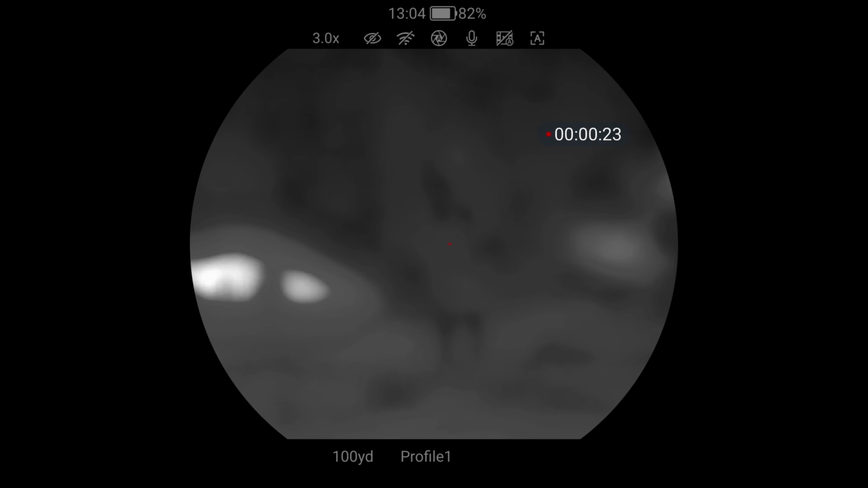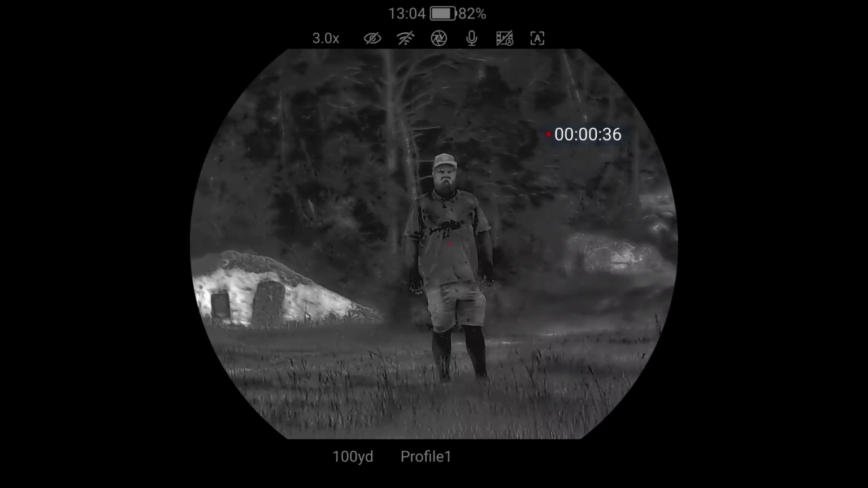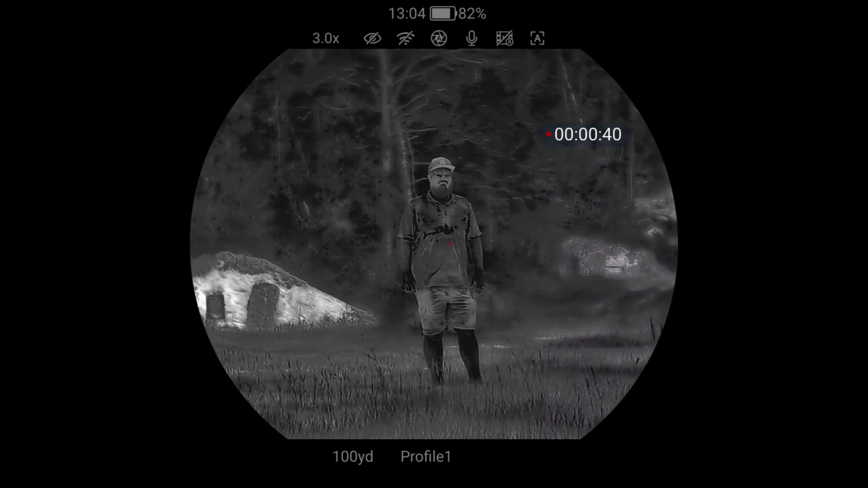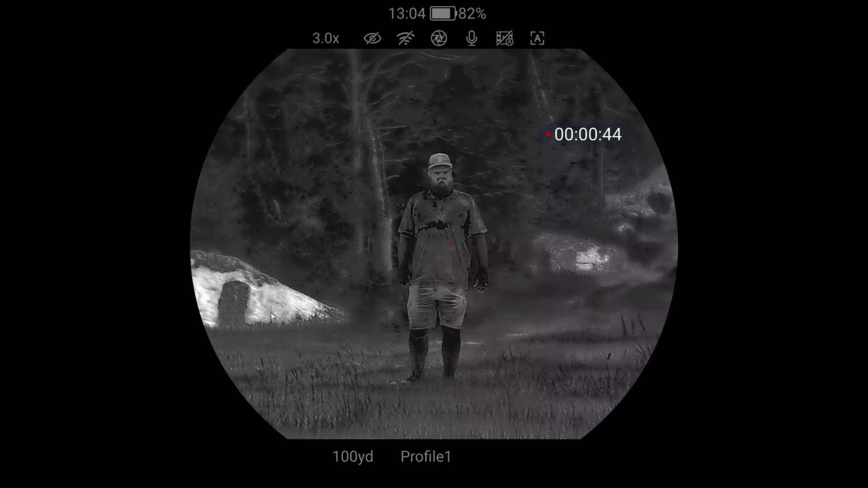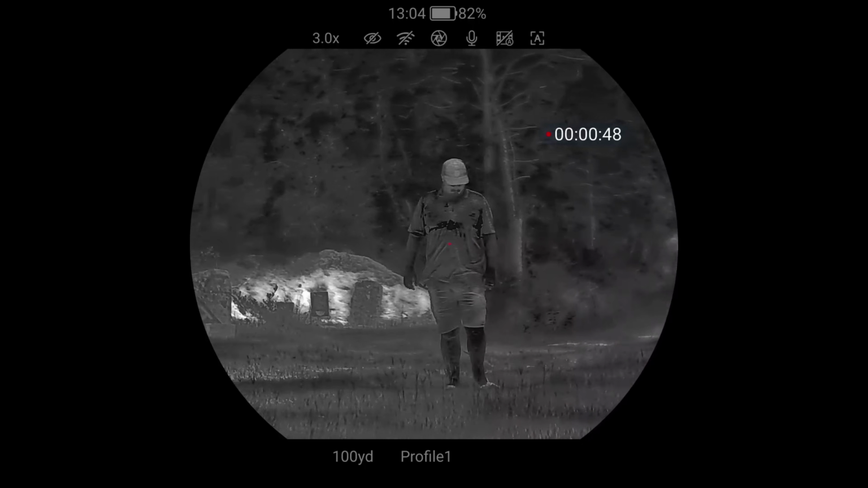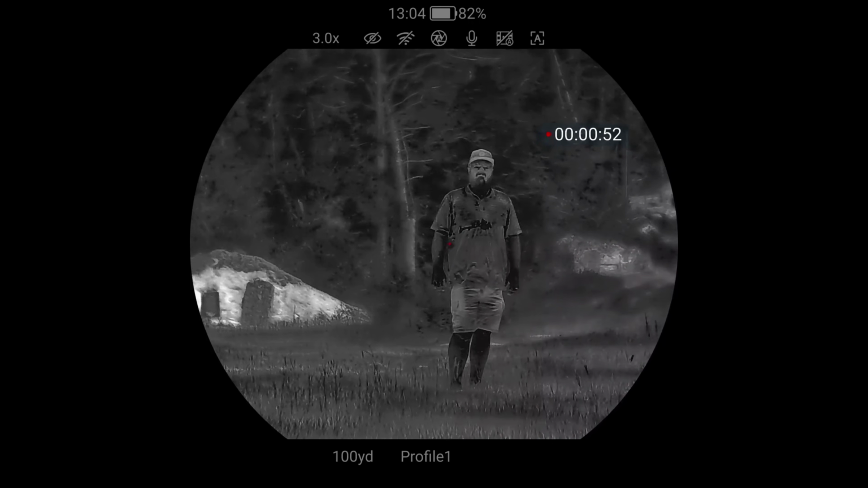All right, guys, so here we have my lovely assistant out in the field at about 40 yards. I'm fixing to hit the autofocus button, and you're going to see exactly how good the autofocus does on this unit. So as you can see right there, he was about 40 to 50 yards out, and I clicked the autofocus button and it automatically adjusted to his current yardage. So this is a huge improvement over the old series, and it is the industry's first for this type of technology.